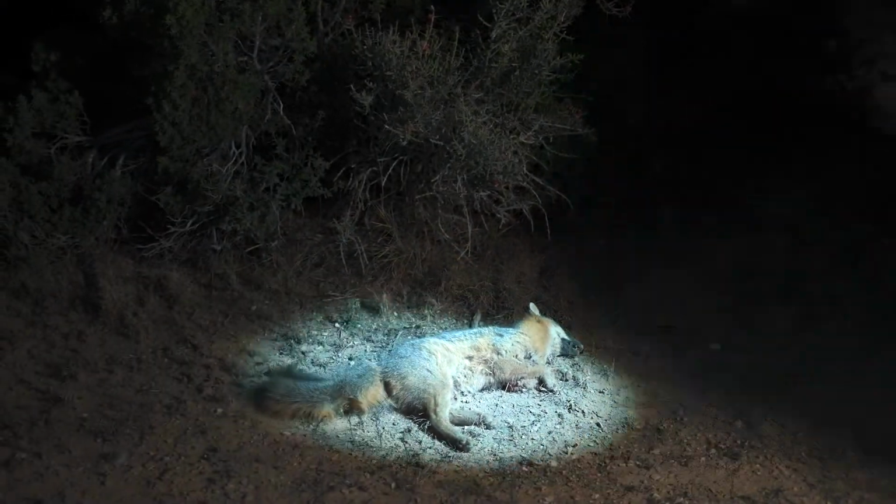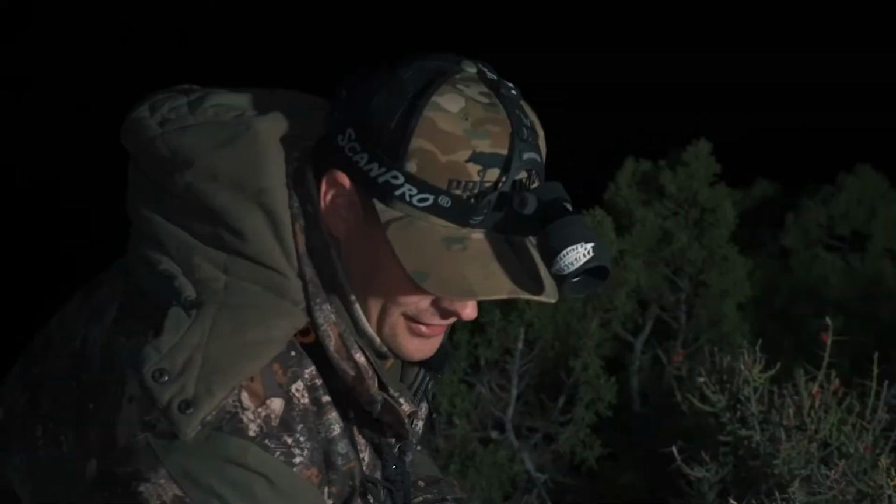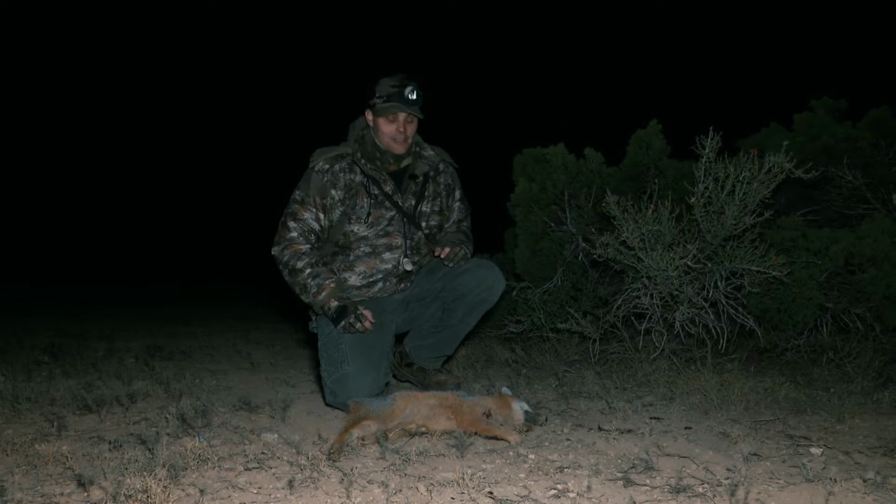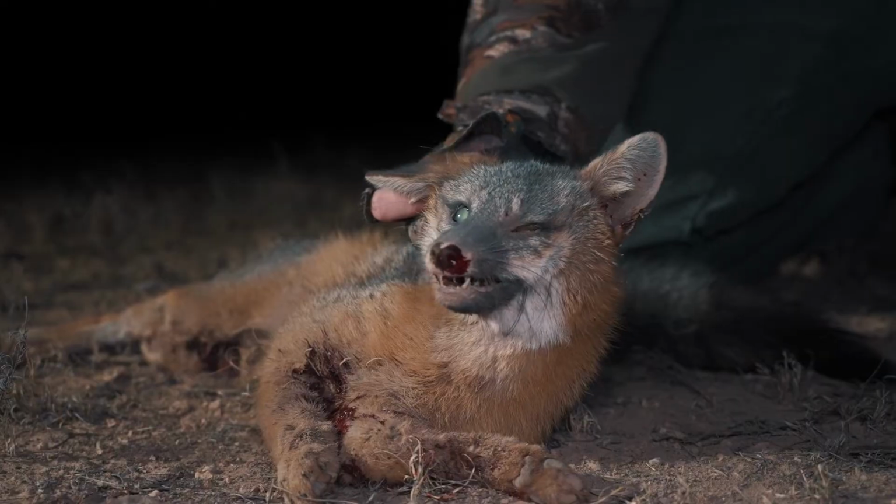Oh yeah. Another shotgun fox, man. It's too much fun calling these little guys in. They're running in, they're still aggressive. Like I said, it's only the second stand of the night, and I mean, shotgun fox, I'm loving it, man. It's been really good. We're gonna grab him, see if we can go get some more.